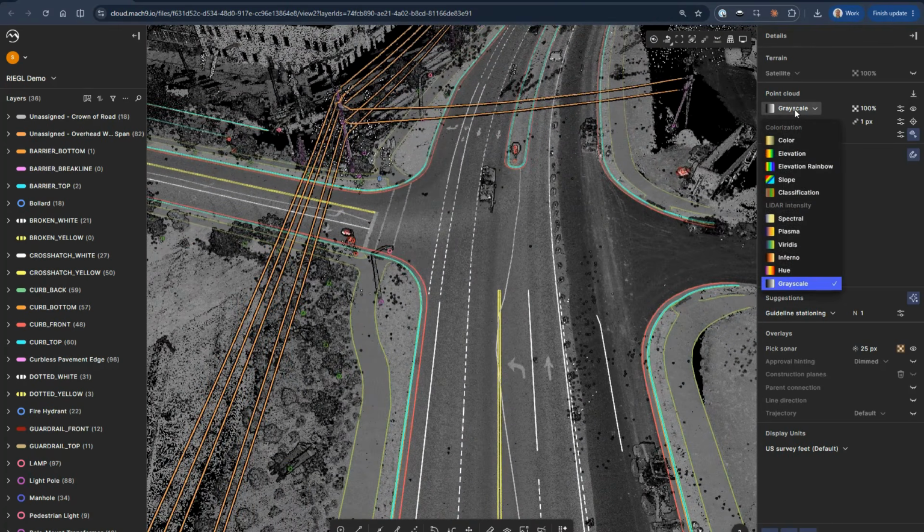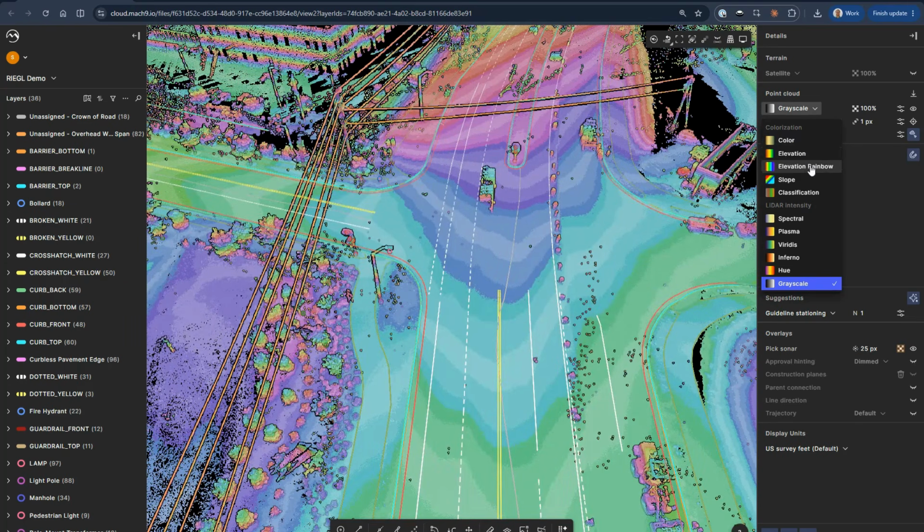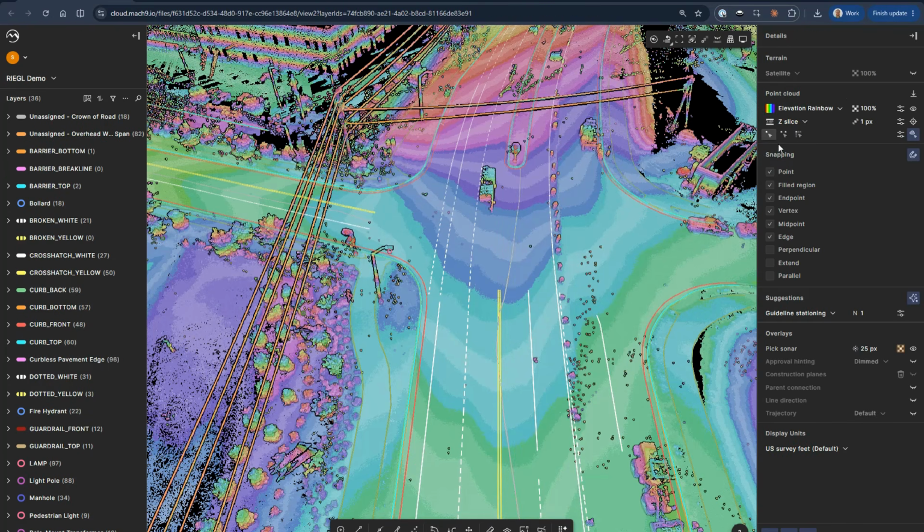And we can switch to some other options. If this point cloud was colorized, we can view the color. We have some settings such as elevation rainbow, which is really nice for things like the crown of road that we're able to help automate.